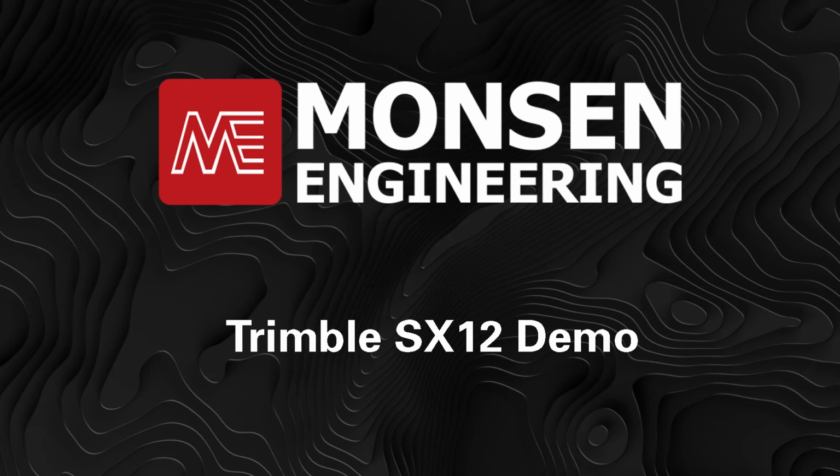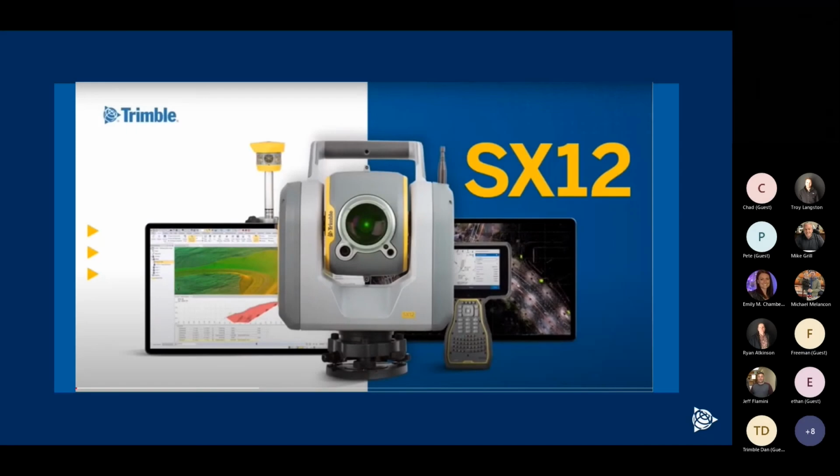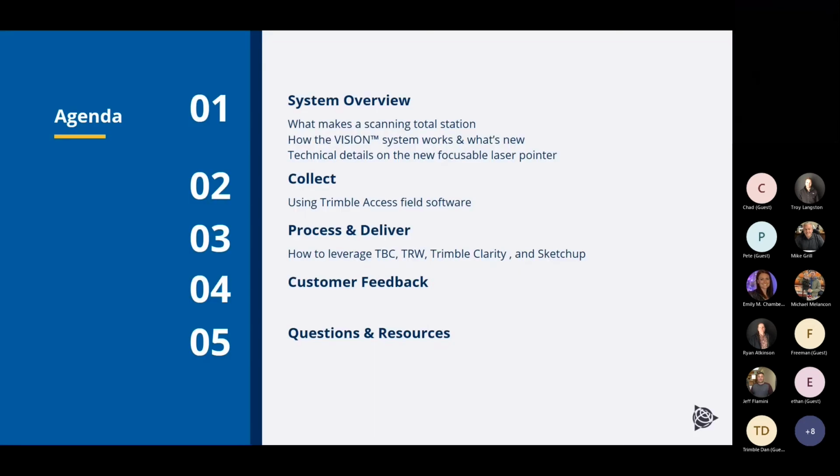Right now I'm showing the image here of the SX12 solution. Featured in front there is the total station scanner. So this is the SX12. And in the background, you can see we have other key components, which would be, of course, the field data collector with Trimble Access software, and also Trimble Business Center for working in the office with that.